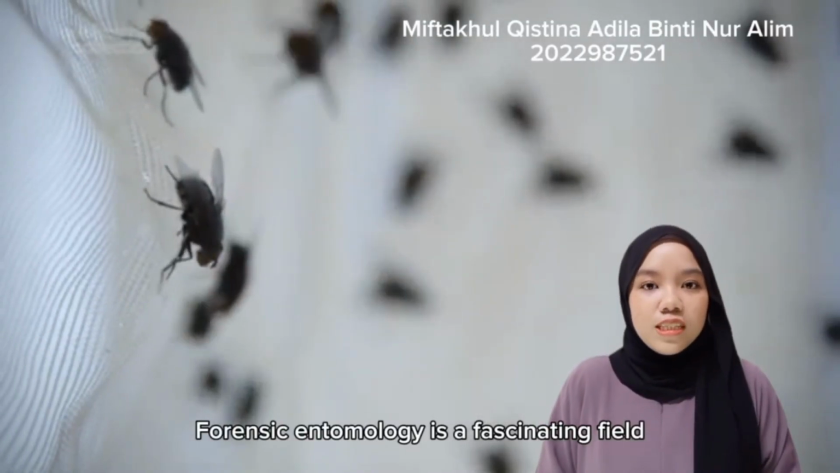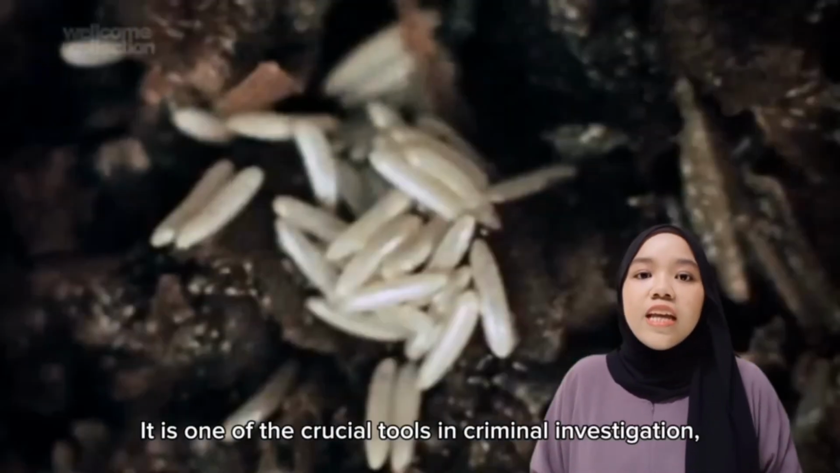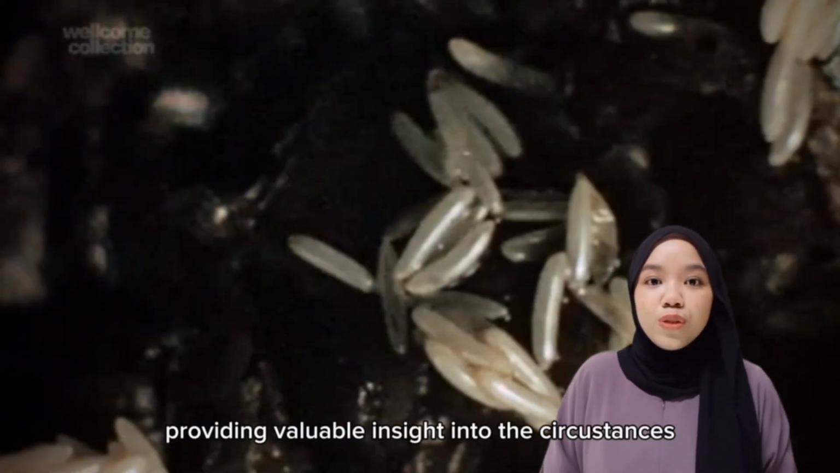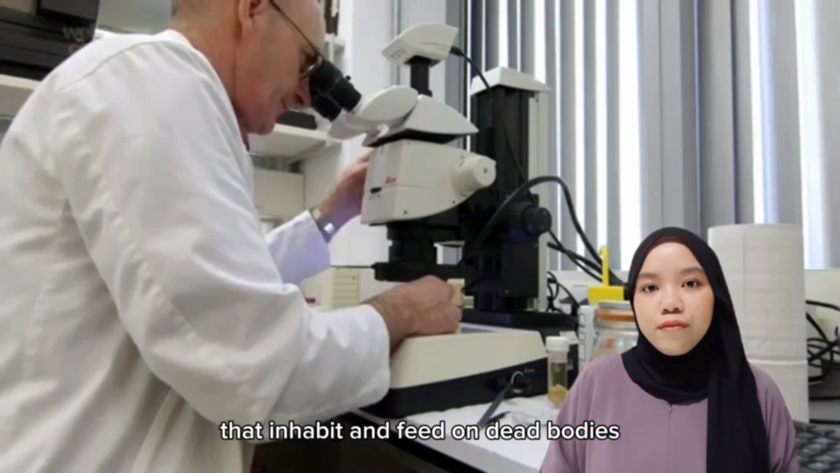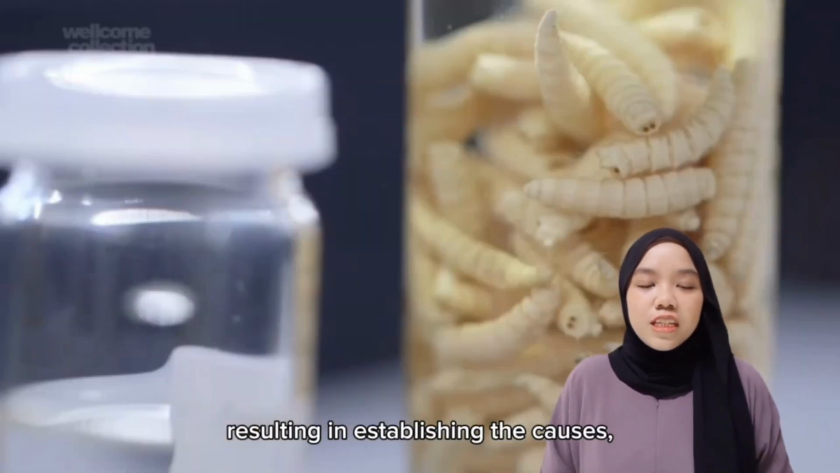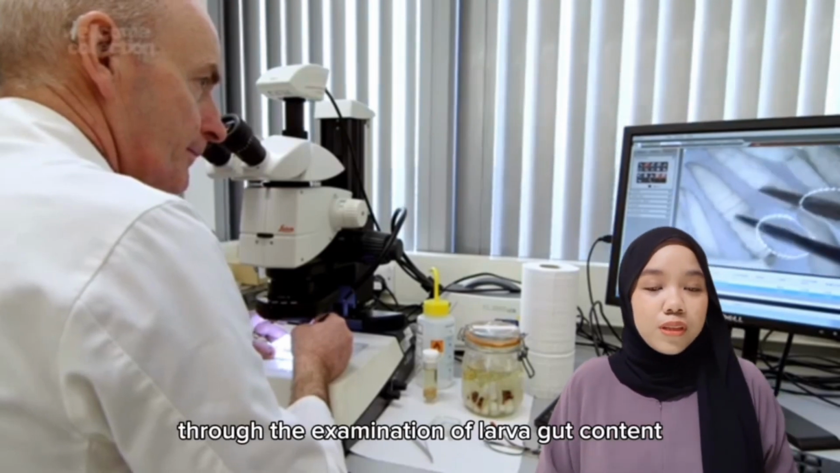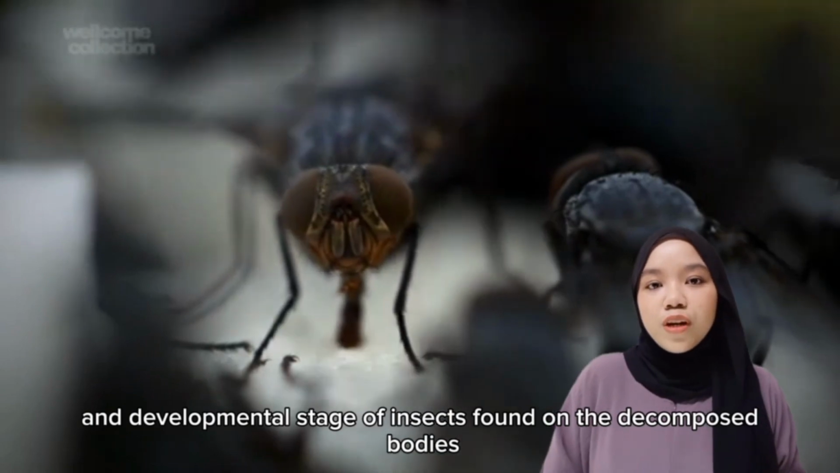Forensic entomology is a fascinating field that combines the study of insects with the pursuit of justice. It is one of the crucial tools in criminal investigation, providing valuable insight into the circumstances of death by analyzing the insects that inhabit and feed on dead bodies, resulting in establishing the cause, place, and time of death through the examination of larval gut content, species identification, and developmental stage of insects found on a decomposed body.